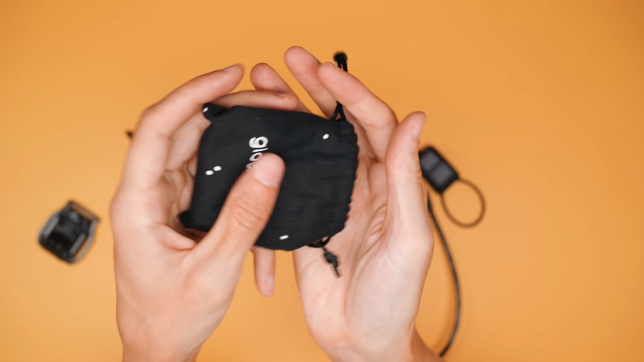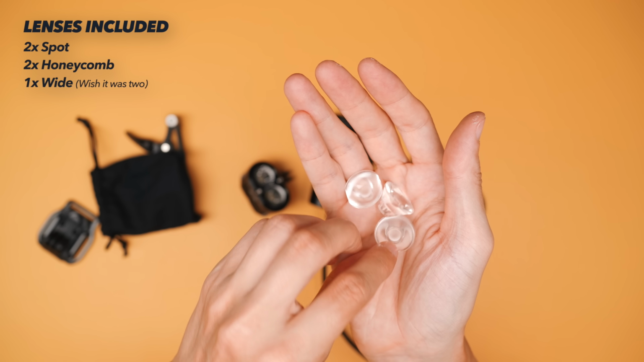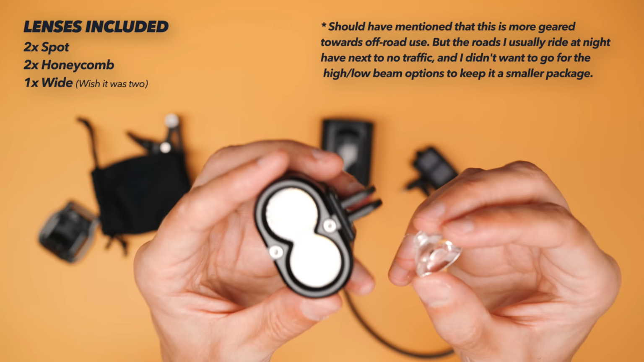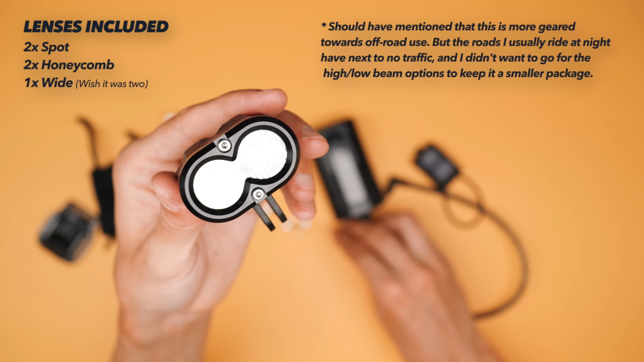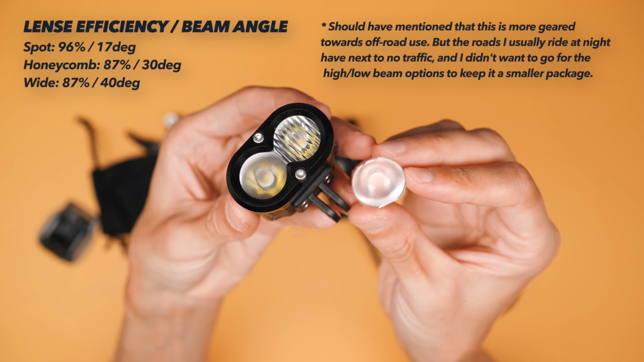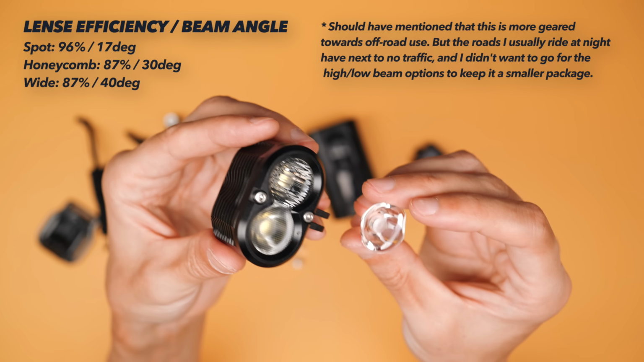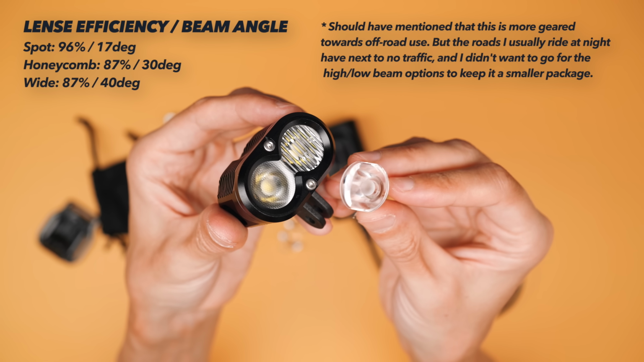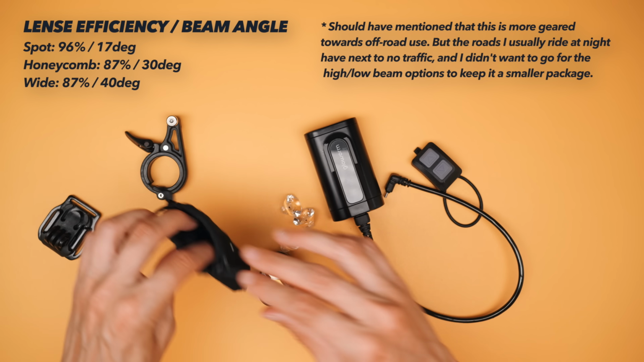Third reason, it's the swappable lens optics. The spot lenses will be the brightest, but since I mainly ride on the road, I don't want to blind any potential traffic out there. So my current configuration here is the wide lens that spreads the beam horizontally but limits it vertically, paired with a honeycomb lens that kind of smooths out the beam pattern across the road. Both these will lower the efficiency of the light, but again, I'm not really worried about peak brightness. I'm probably looking to pick up a second wide lens in the future.